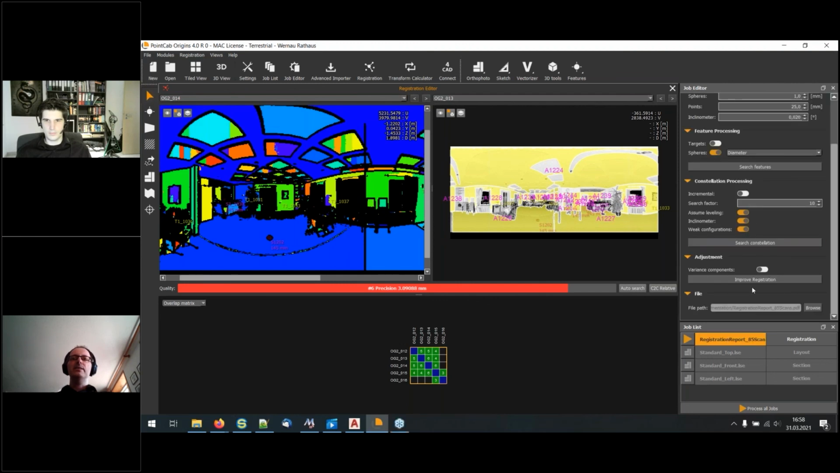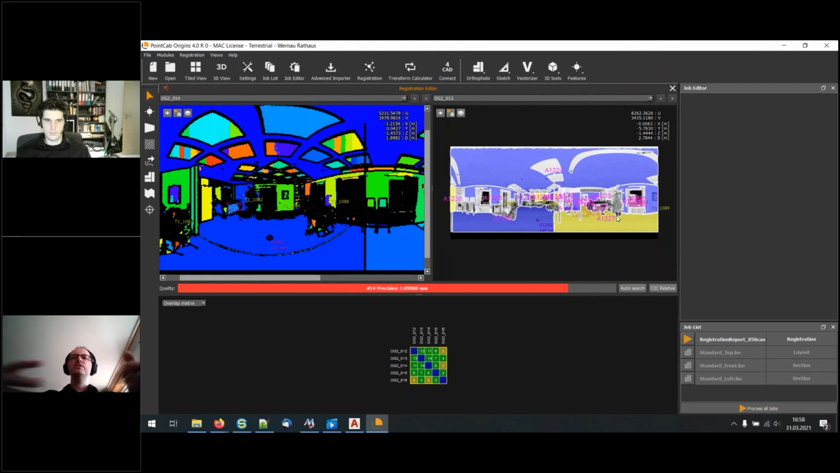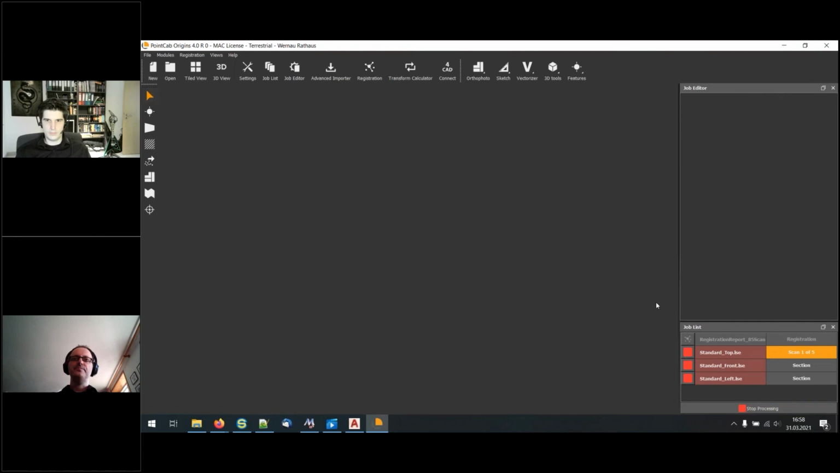So now all the planes have been calculated, but they are not assigned yet. To assign them automatically, I say, okay, search a constellation again. And now you see they change to blue because they have been assigned between the scans. And I can finalize the registration now. The top view, front view, and left view will be calculated again.